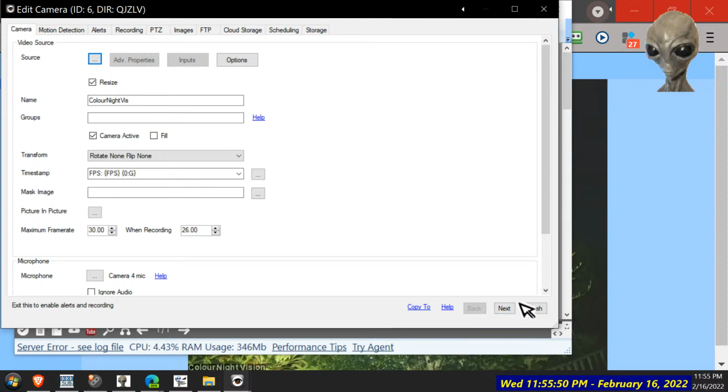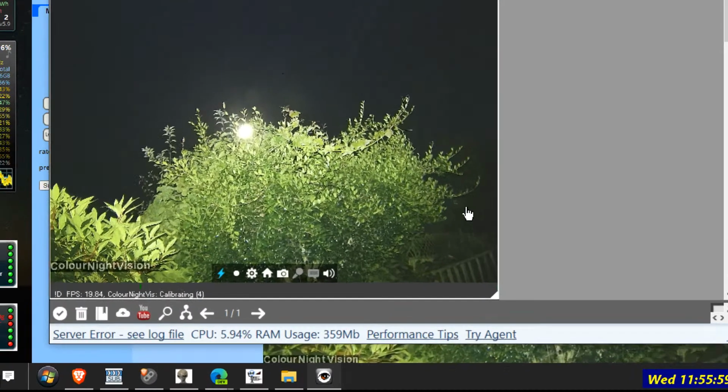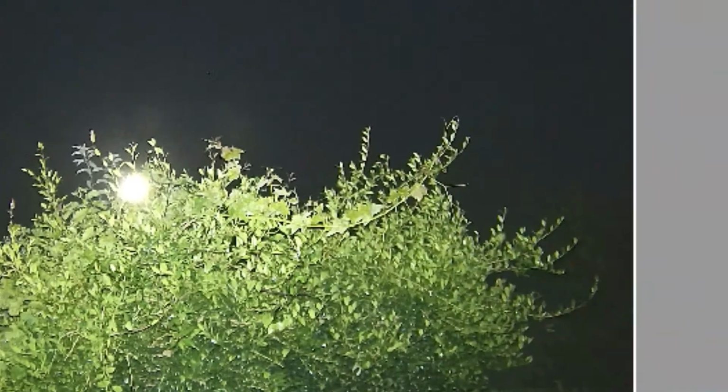Would you believe I got it first time when I first did it? Yay! It's working! And it's a lot better, sharper picture too, isn't it? And that definitely looks like the moon shape behind. Okay, and what frames are we getting? Only 16. Is that because it's trying to process going to web at the same time? Wi-Fi maybe limited.